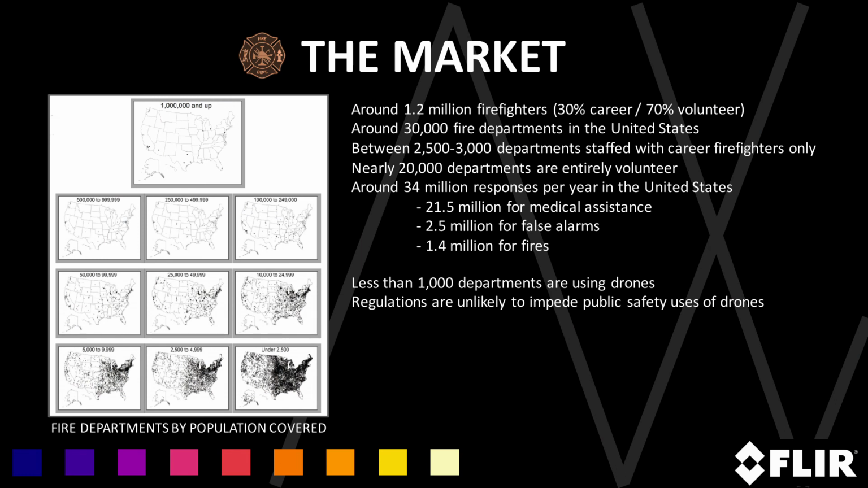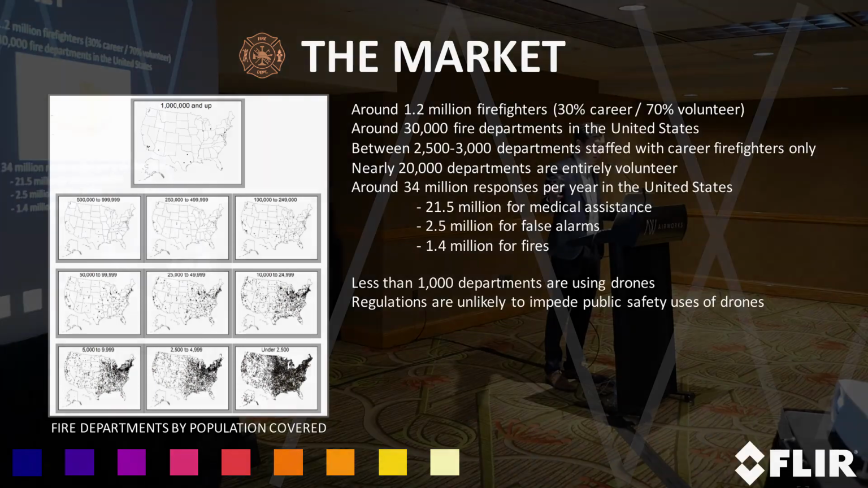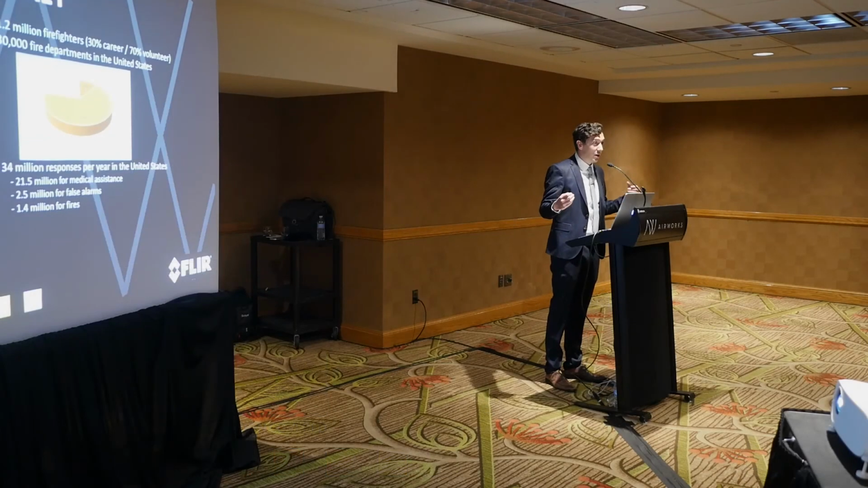With 34 million responses of fire departments each year in the United States alone, this is 34 million opportunities for technology to be deployed and validated. It's not necessarily that each case can use a drone, but when you have 34 million occasions that new technology can be used to test it out and to give that validation, again, it's a huge opportunity for us to start listening to the needs of firefighters and of public safety in general, and to reward them as being early adopters by hearing their needs and developing products on their behalf.